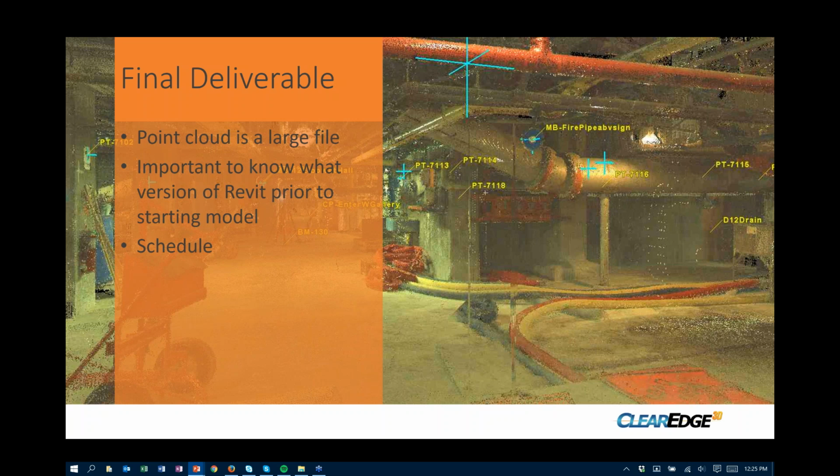Unlike AutoCAD and other software, Revit likes to only use its current version. So in our minds, it's a little bit of a limitation of Revit, but just something to be aware of. And on this particular project, schedule was also a challenge, as is most projects. They were interested in getting the model turned around quickly so that they could get that out to their contractors and things of that sort to bid on the project.